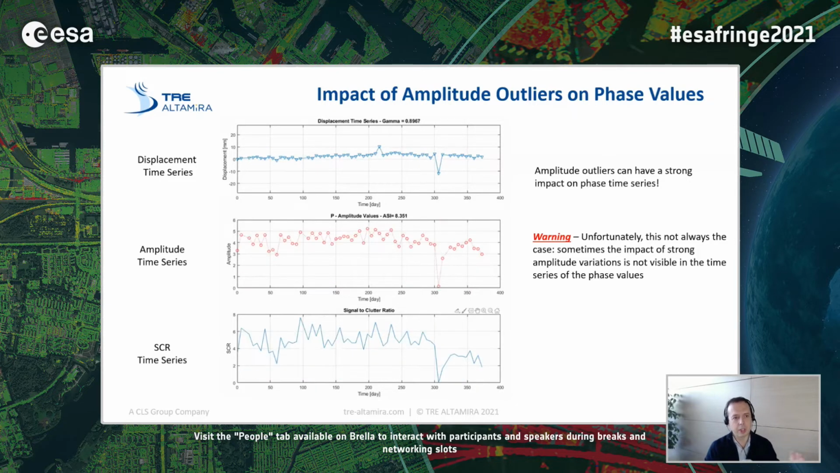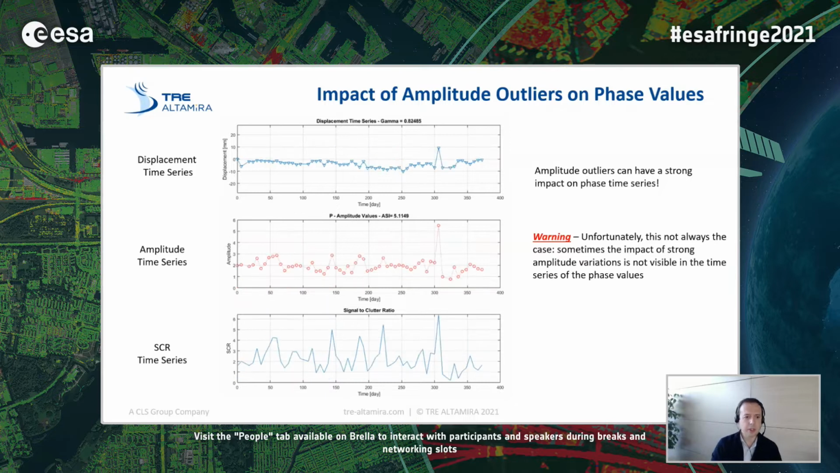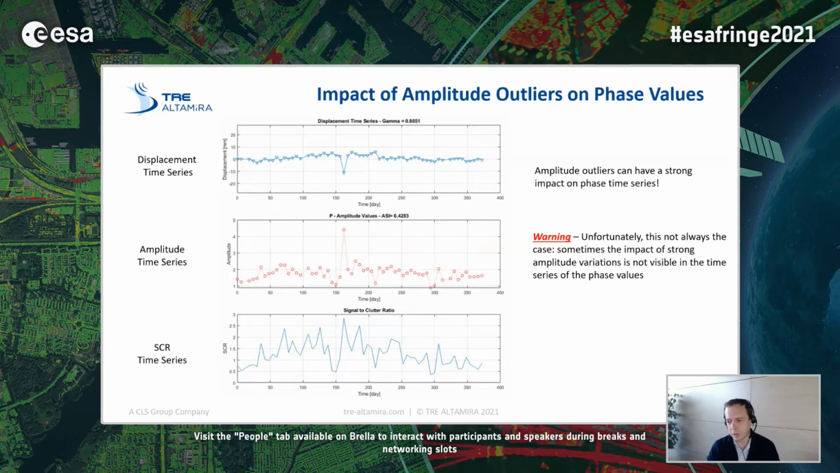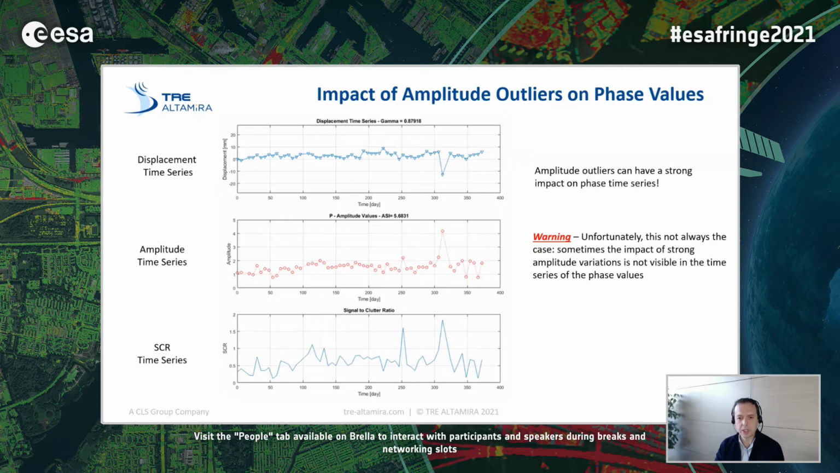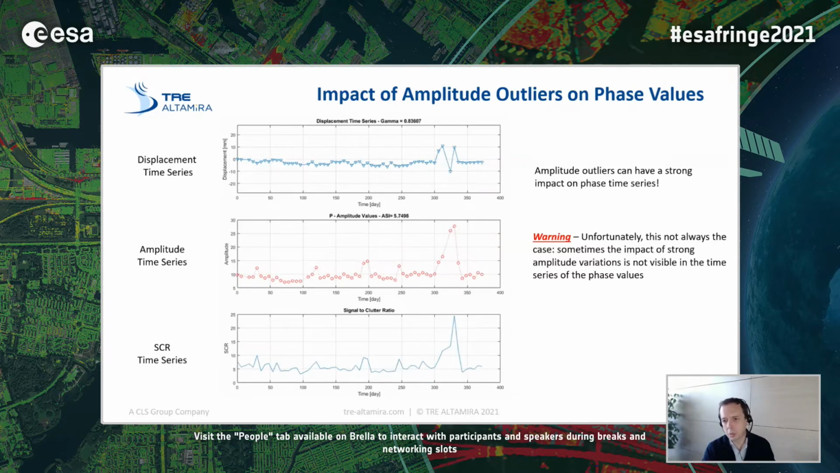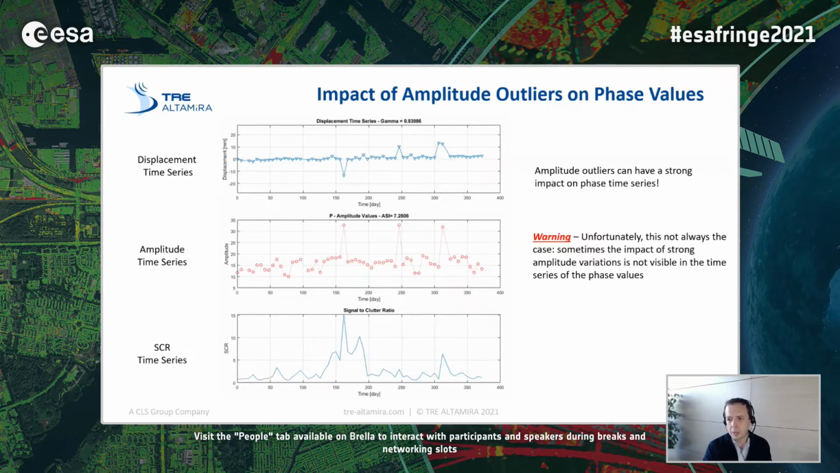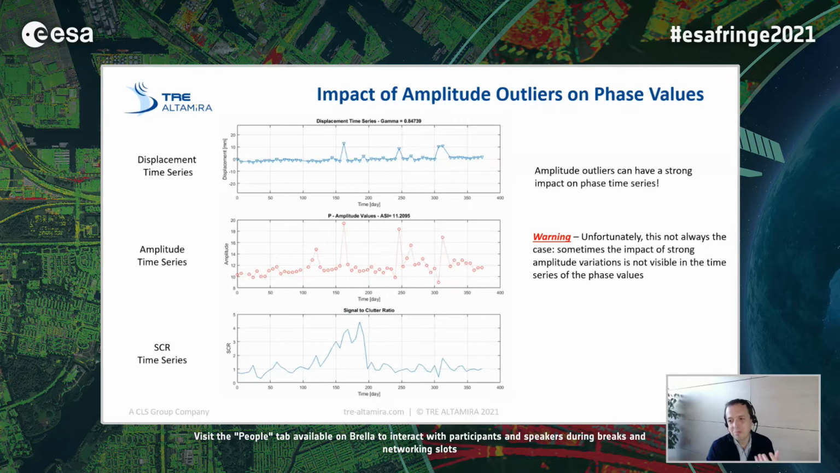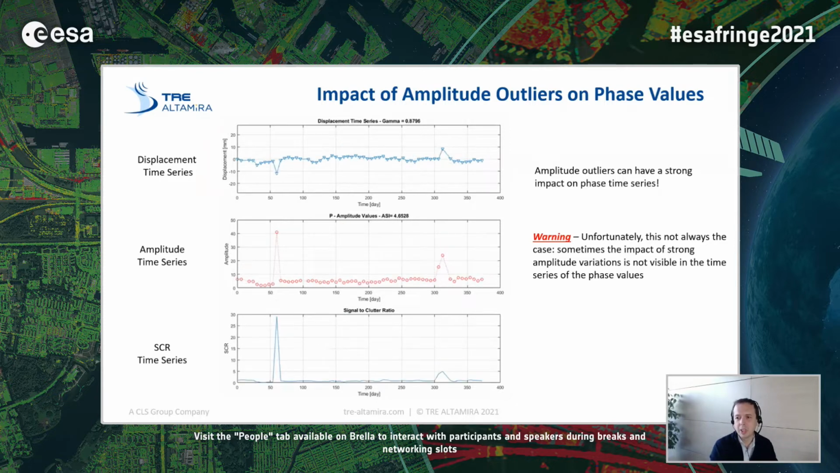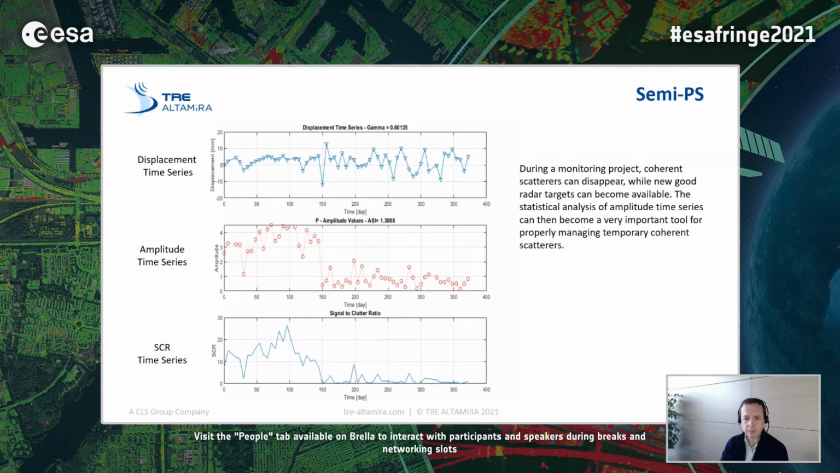In this case, you have a displacement time series, an amplitude time series, and the time series of the signal to clutter ratio, which is another way to identify good PS candidates. Unfortunately, this is not always the case. Sometimes you have a strong amplitude variation, but you don't have any visible evidence of this impact in the phase values.